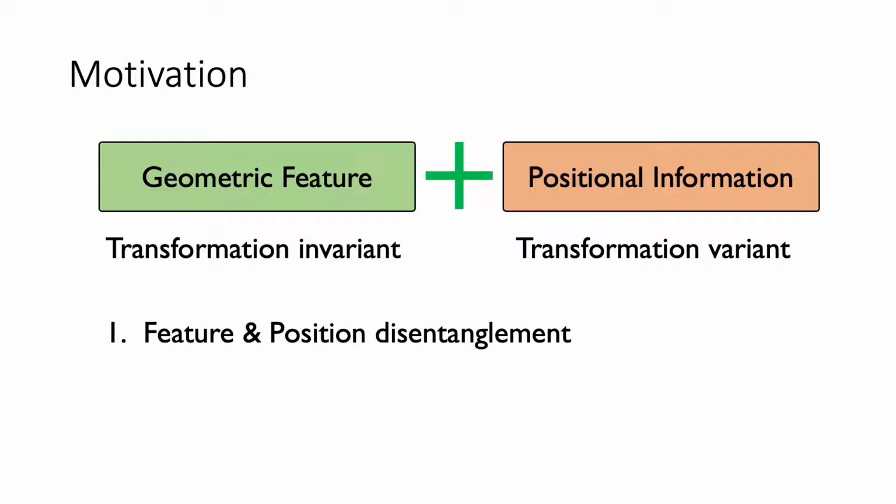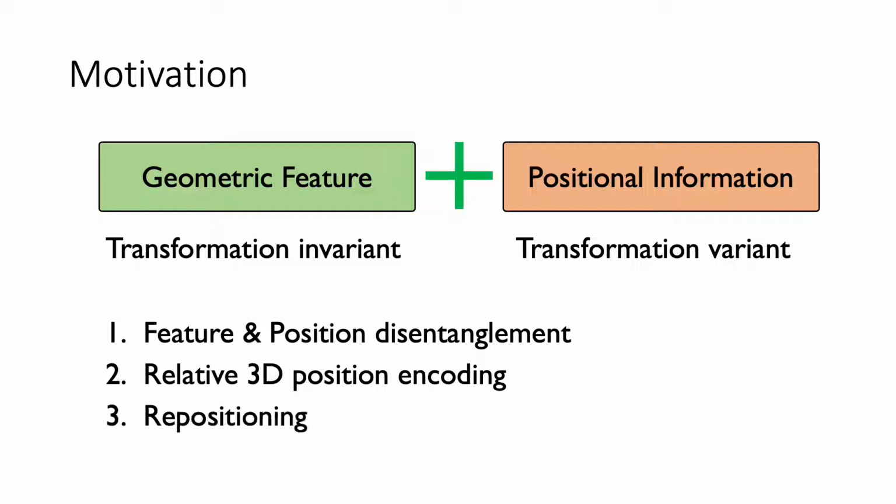To leverage 3D position information, we design our method with the following features. First, the position is transformation variant. It should be disentangled from the transformation invariant feature. Second, to find correspondence in close regions, we use a position encoding that can reflect the relative distance between two points. Finally, we introduce repositioning to adjust the cross-point cloud relative positions.